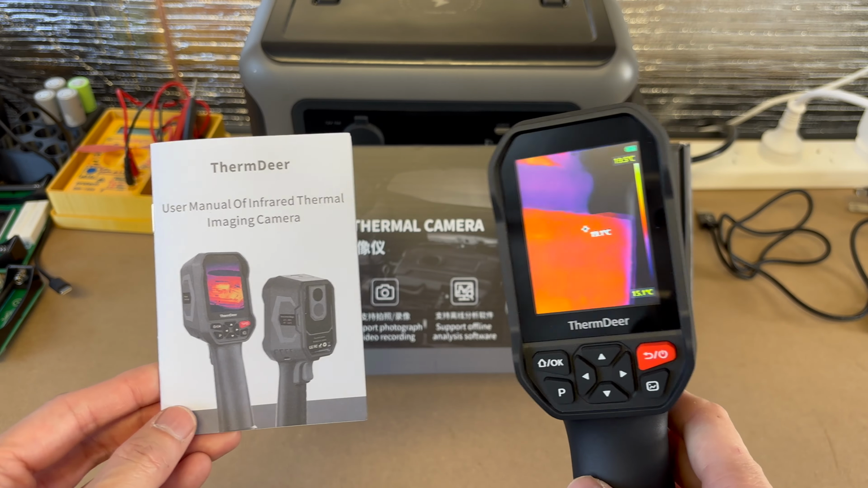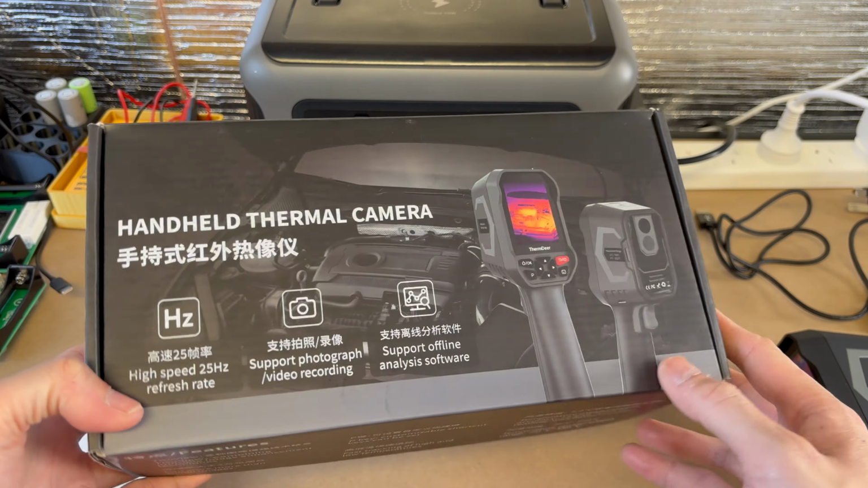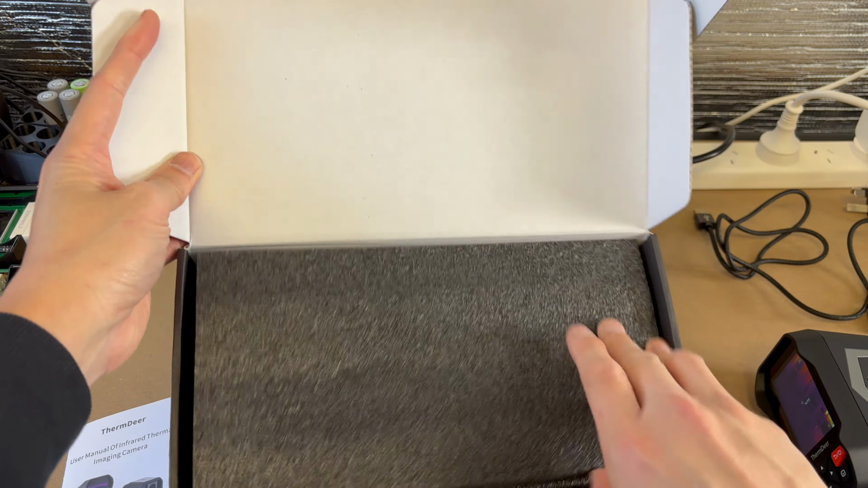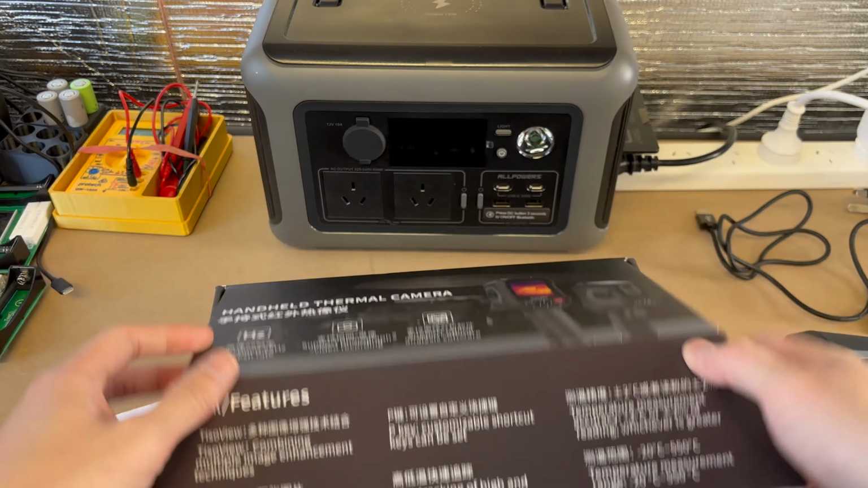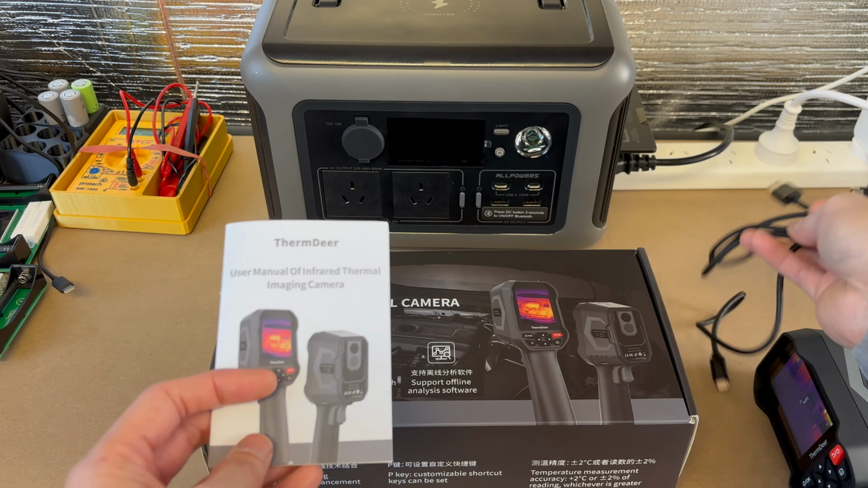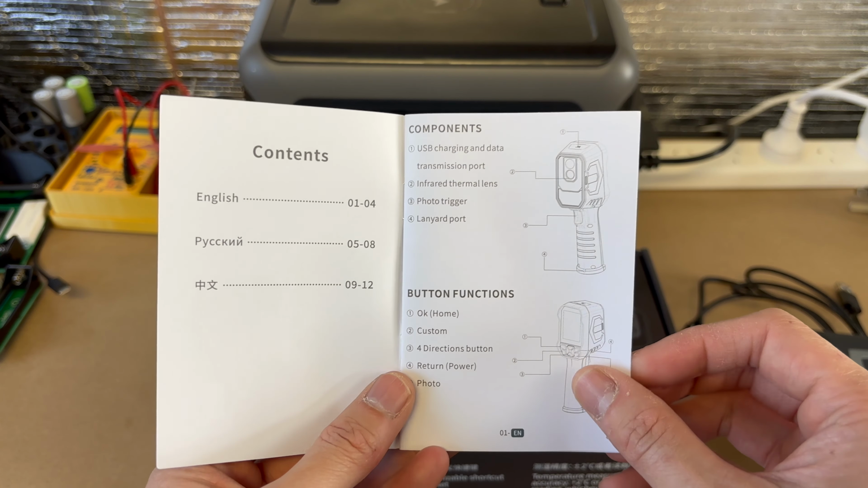Okay, so let's have a look what's in the box. Well, obviously it's the thermal camera. I ordered this from Amazon. You may be able to get this from other places, but Amazon is the place where I got mine from. And it was packaged very nicely. It's foam in there. You get the manual, and you get a USB-A to USB-C cable, and the manual is fairly simple. It's actually less complicated than I thought it would be.